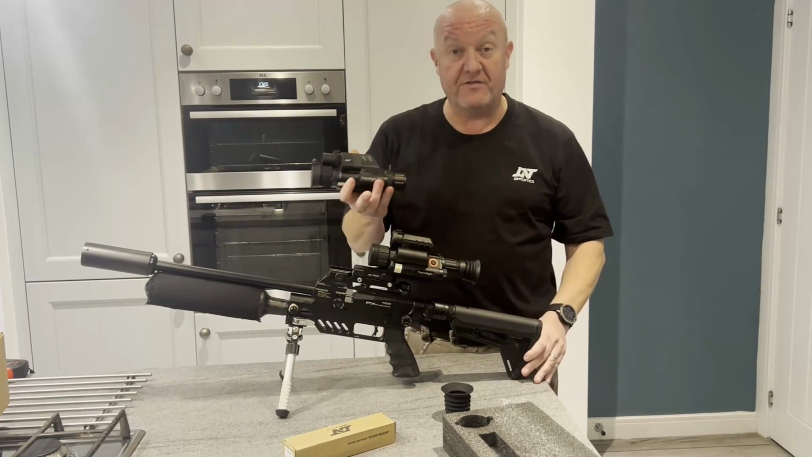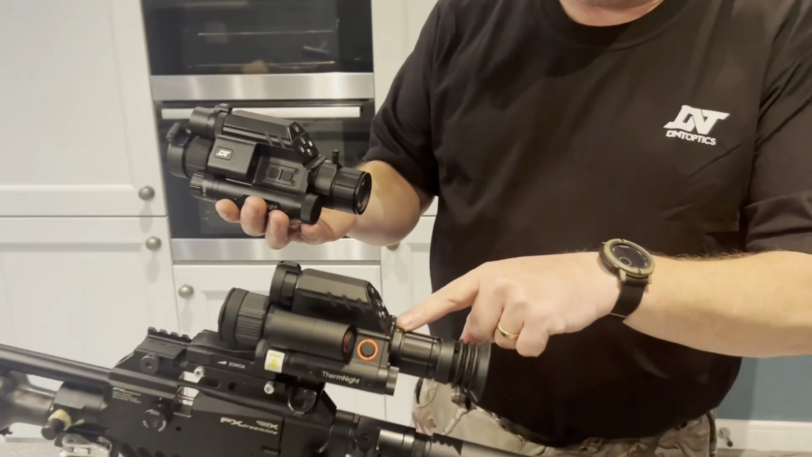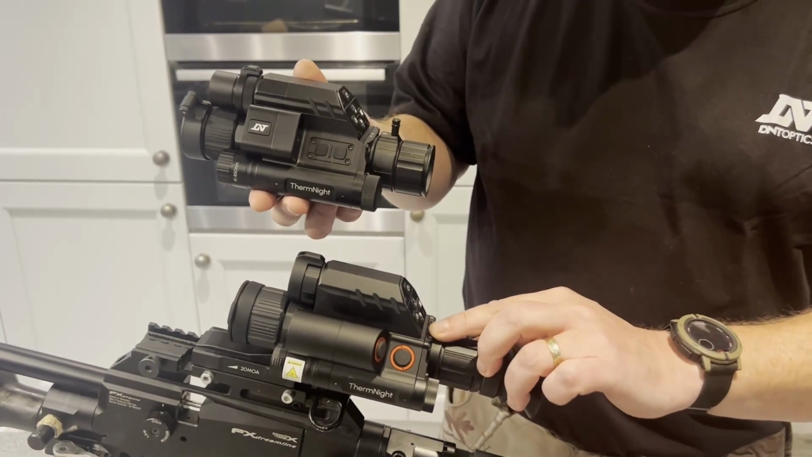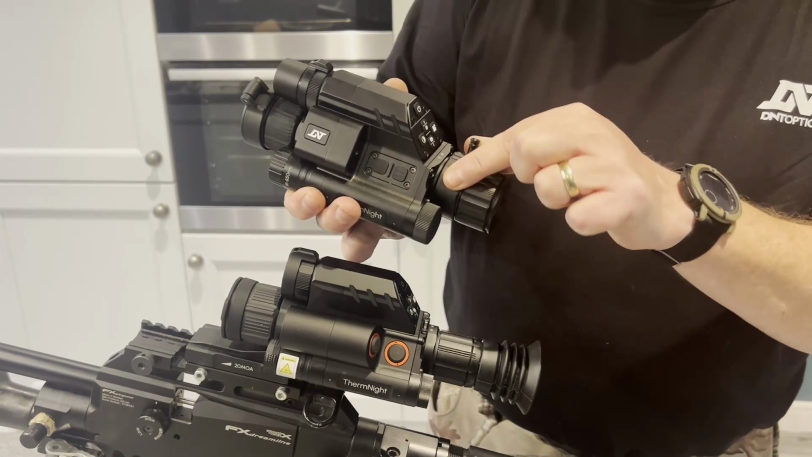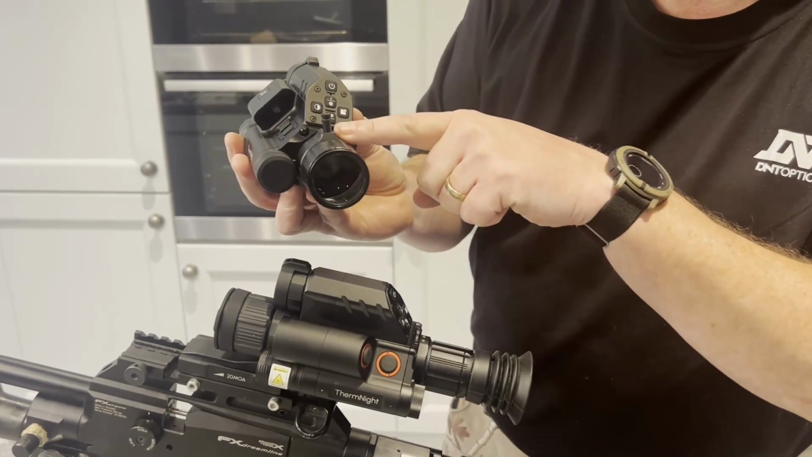So if we have a look on this bit here, the first thing that really stands out for me is on this model, the 225, the zoom wheel is there. On the new one, this is the zoom. So you've actually got an aluminium pin there.